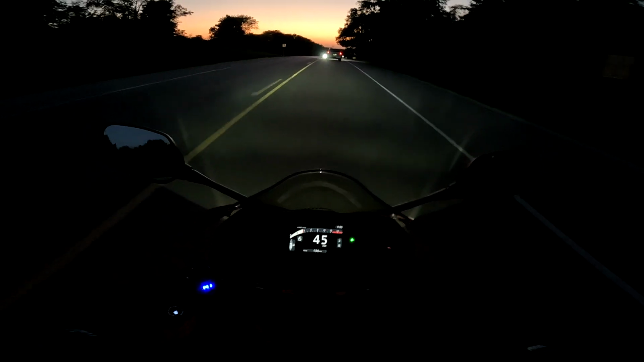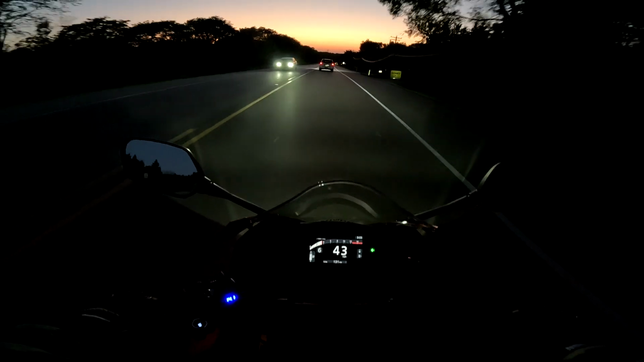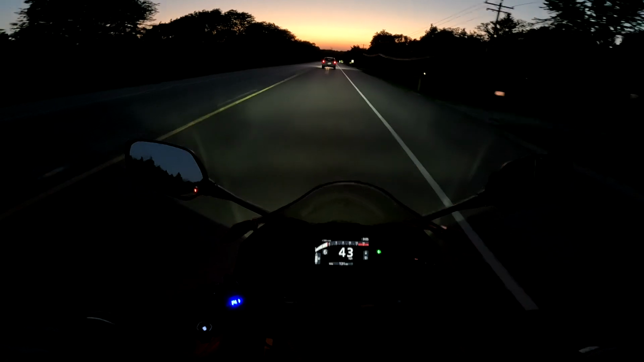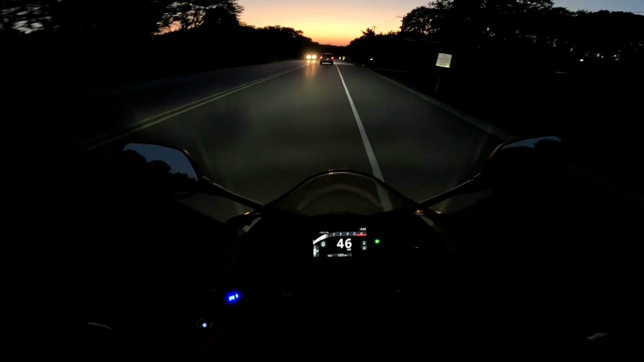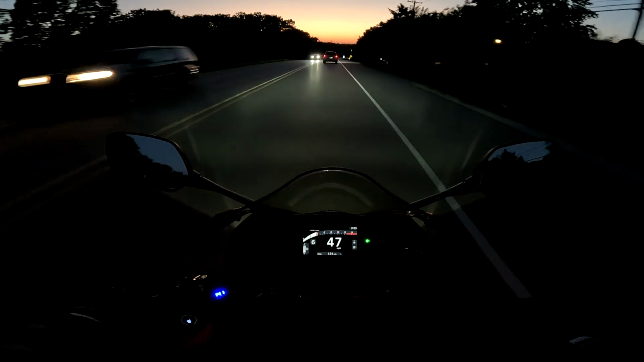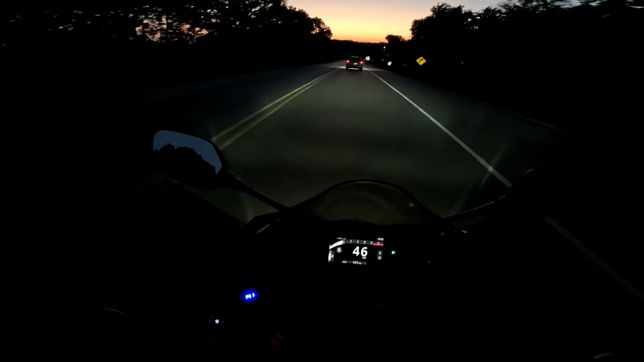A lot of people have been watching my videos and asking me about my GoPro settings, the settings I have my GoPro on for this motorcycle. In the description of my videos, it says what kind of gear I use. I'm using a GoPro Hero 11 Black, the Purple Panda mic, and the GoPro mic adapter, and a chin mount to mount the GoPro to my helmet.